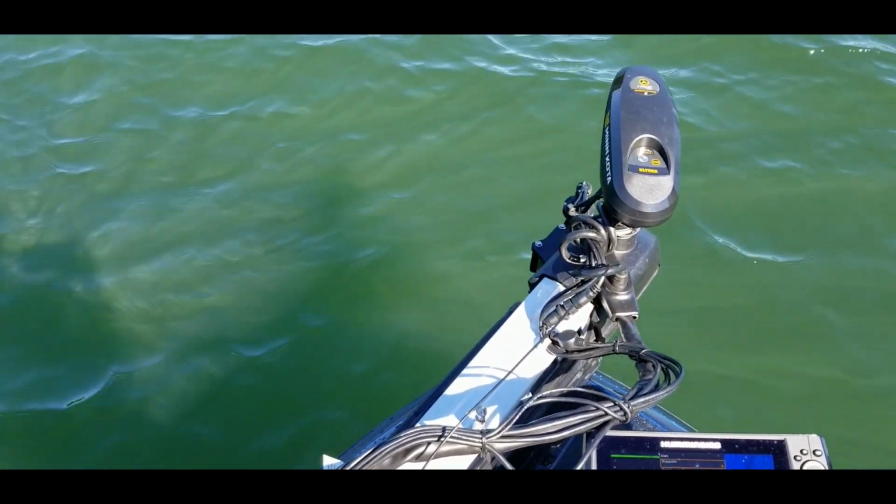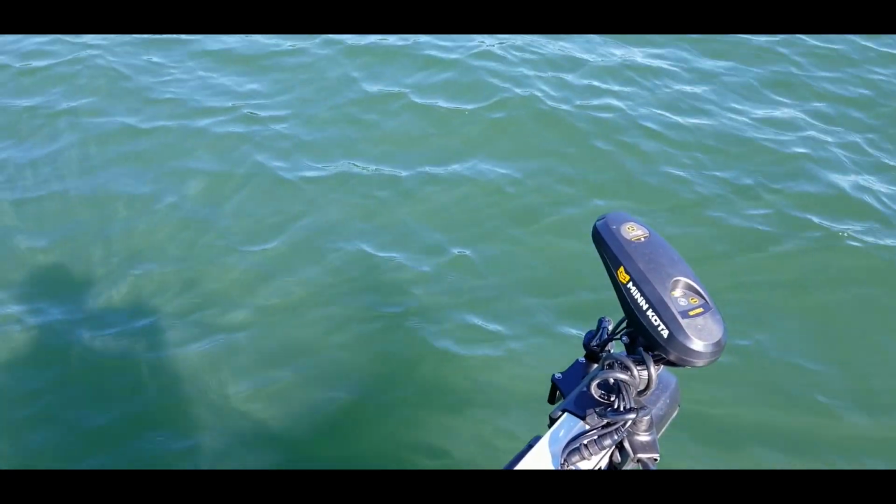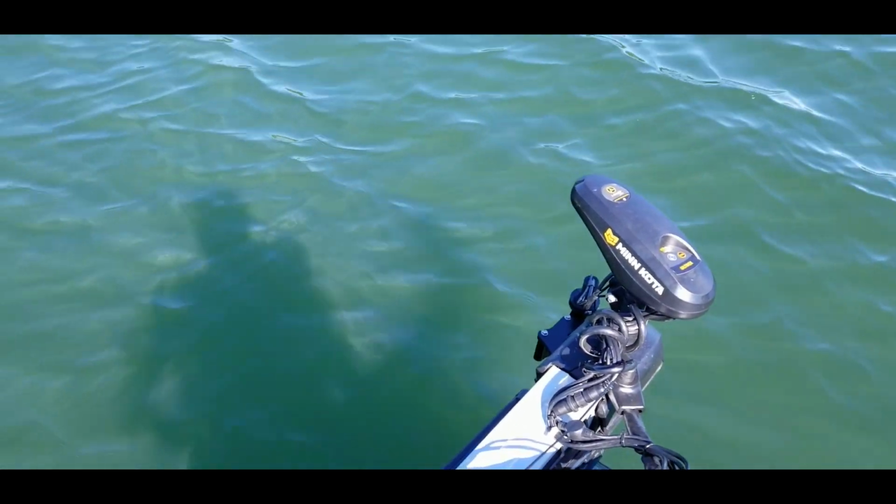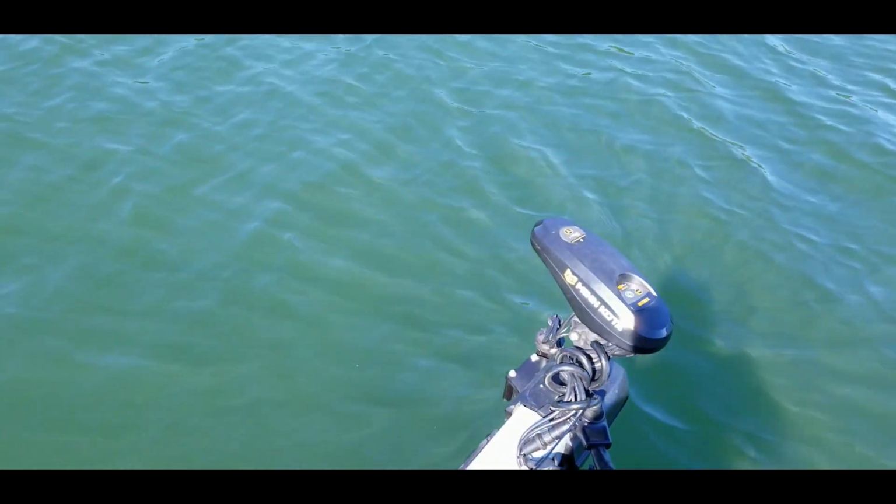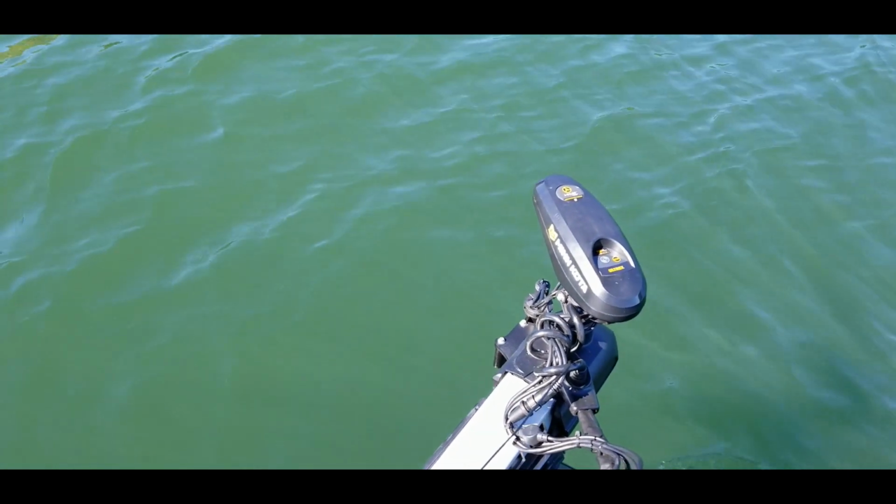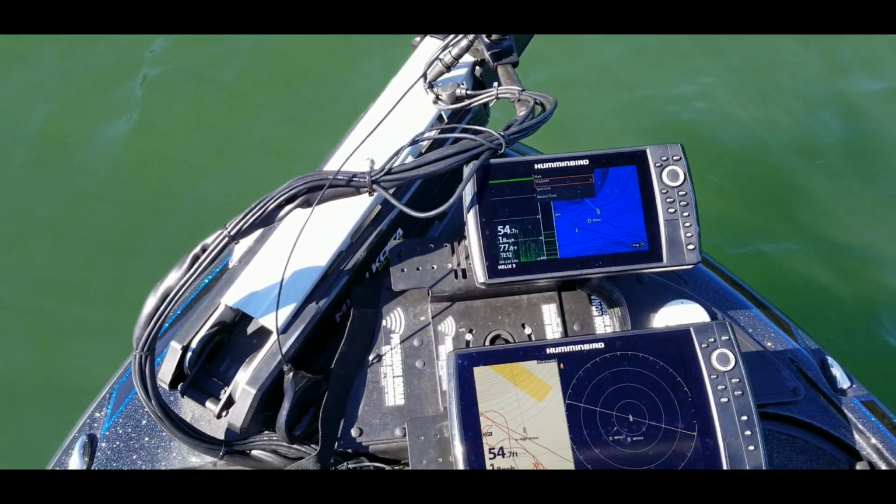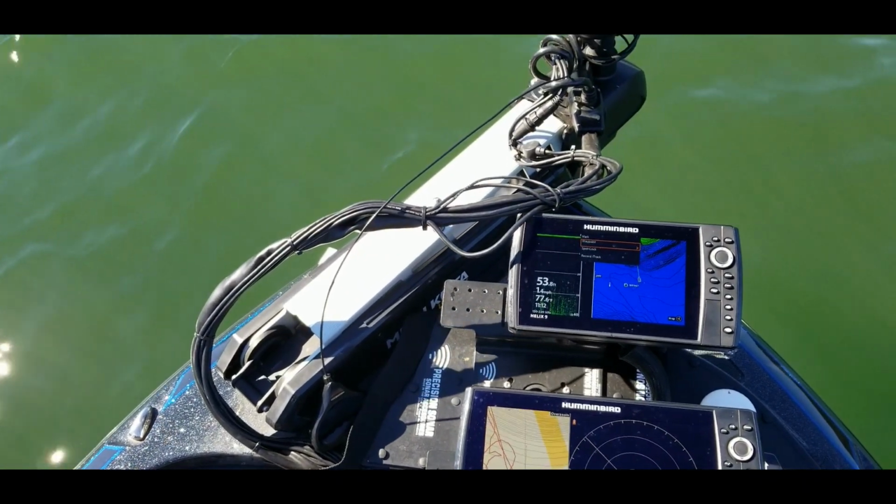And one other thing to take into consideration is if you're doing this on a windy day, for example, you want to keep the distance of your cast in mind, because if the wind is helping to carry your bait further than what your normal cast would be, then this may be a little off. So you want to make sure you keep that into consideration.